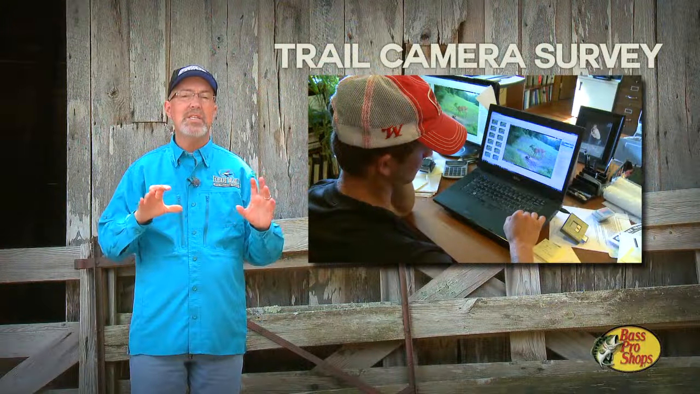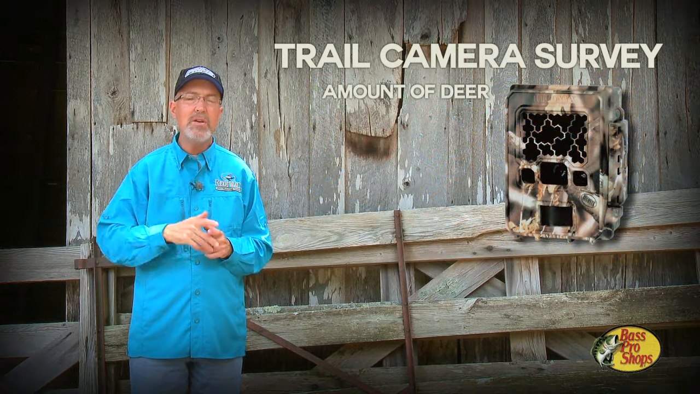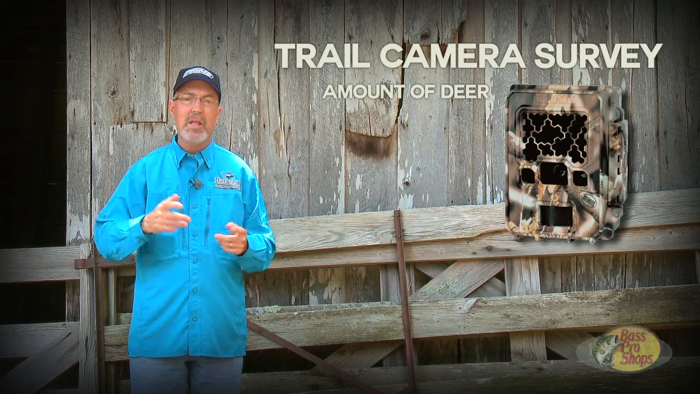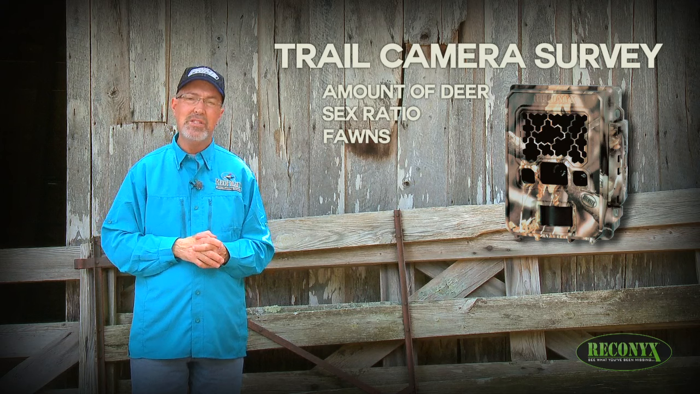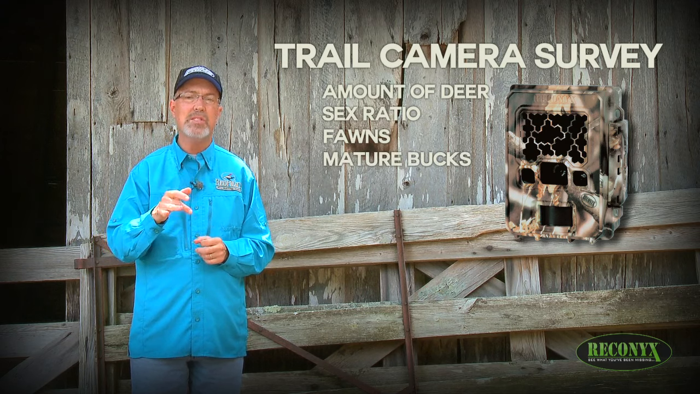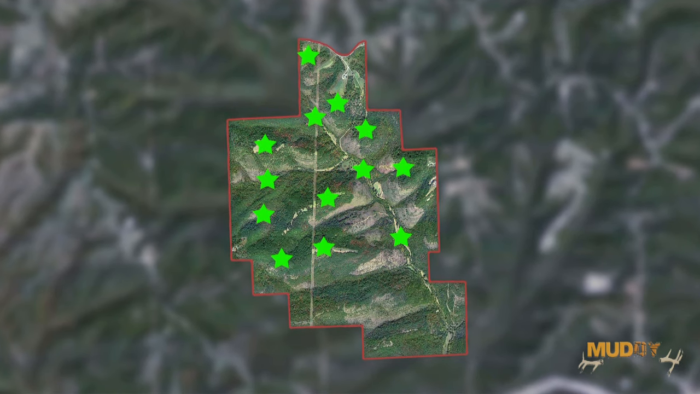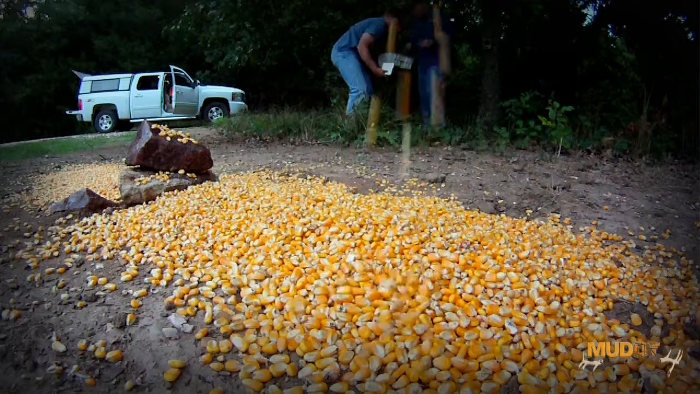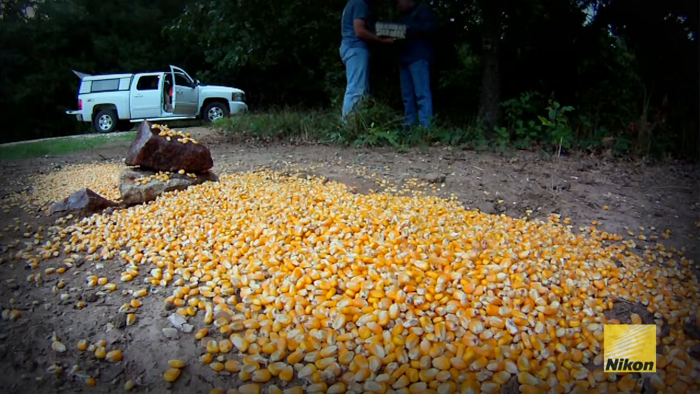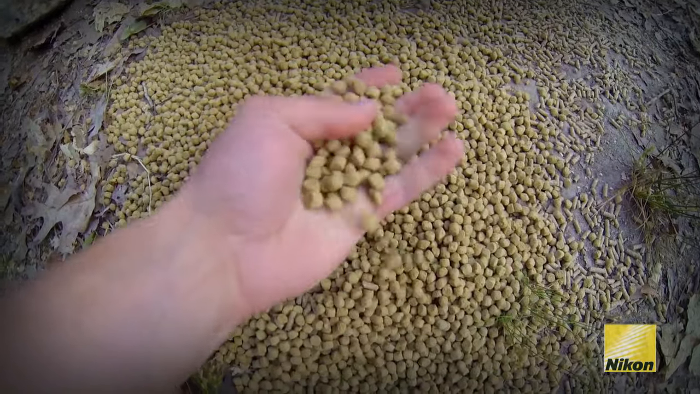Trail Camera Survey is a simple tool that will allow you to accurately estimate the amount of deer on your hunting property, the adult sex ratio, the number of fawns per does, and, just as importantly, the amount of bucks that qualify for your hit list. We like to use the same site year after year as deer simply become conditioned to expecting and attracting Trophy Rock or Record Rack feeds in that location each year towards the late summer.